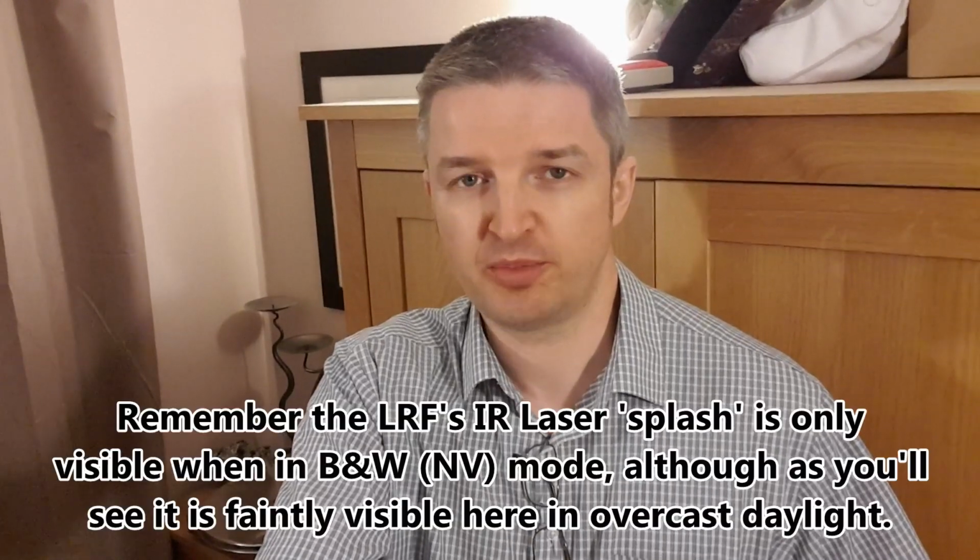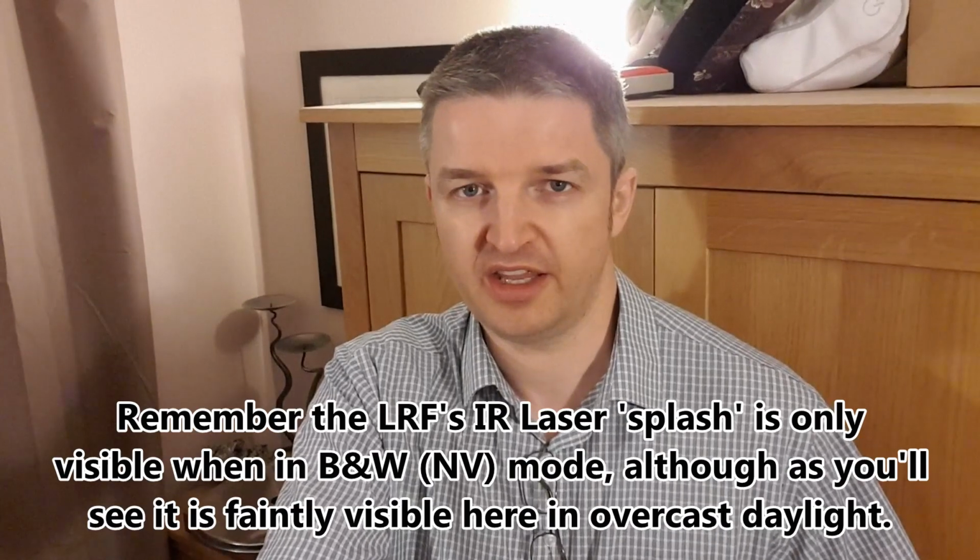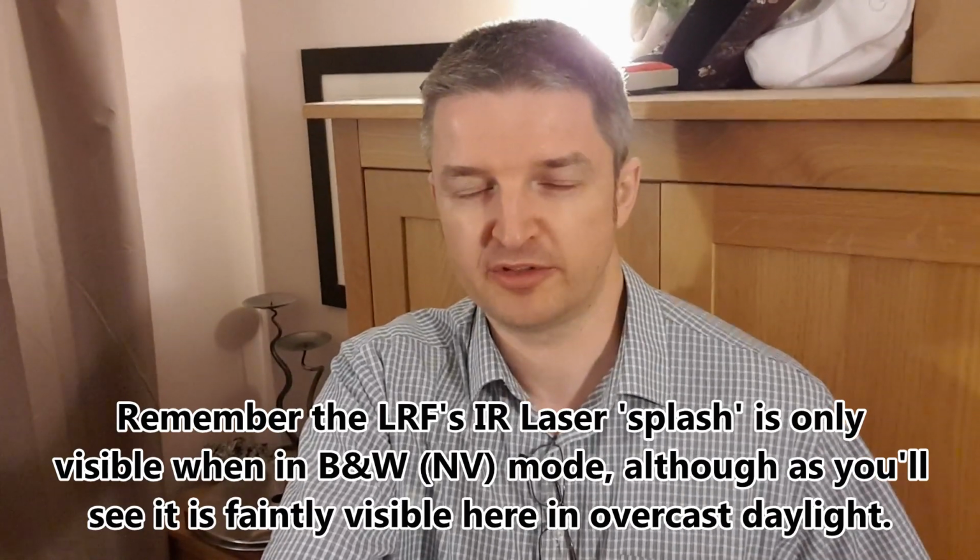Then he pops it onto colour mode, pops it back onto black and white mode, at which point the IR is just about visible in the distance, and then he brings it back down towards us.